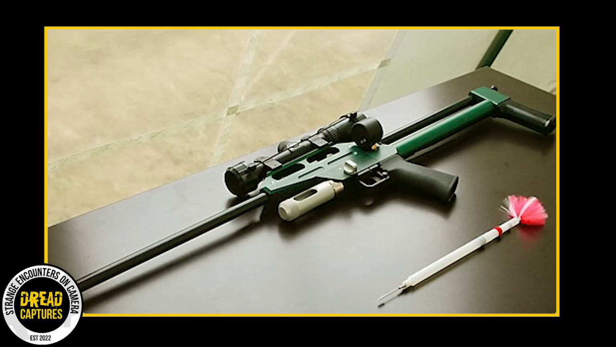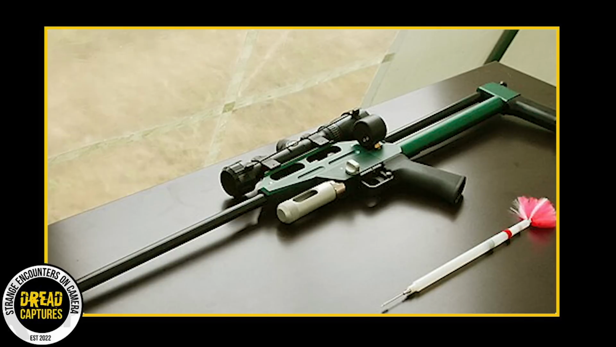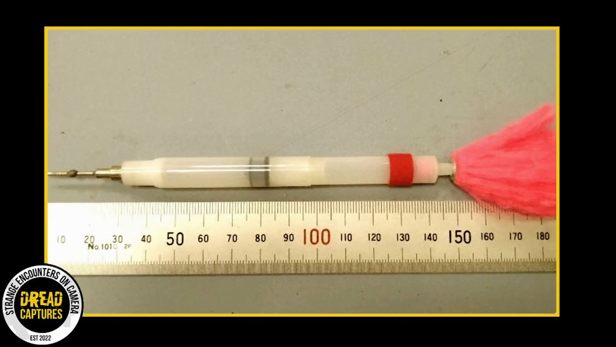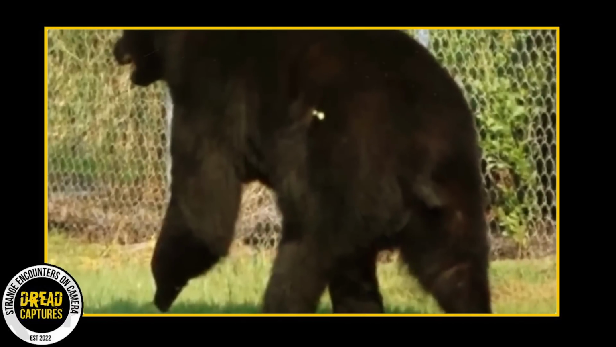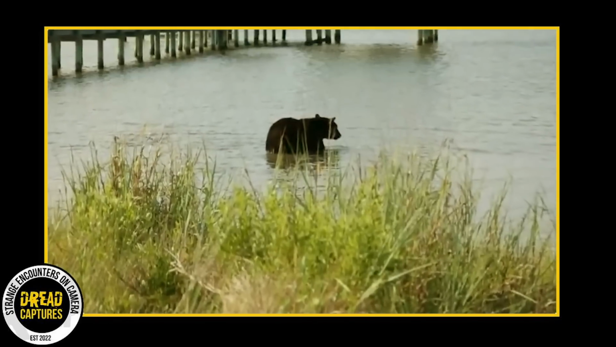Their aim was simple: sedate the bear and return it safely to its natural habitat. They opted for a tranquilizer, believing it to be the most humane method to ensure the safety of both the bear and the residents. However, things didn't go as planned. Rather than calming down, the dart induced panic in the bear, driving him towards the water.